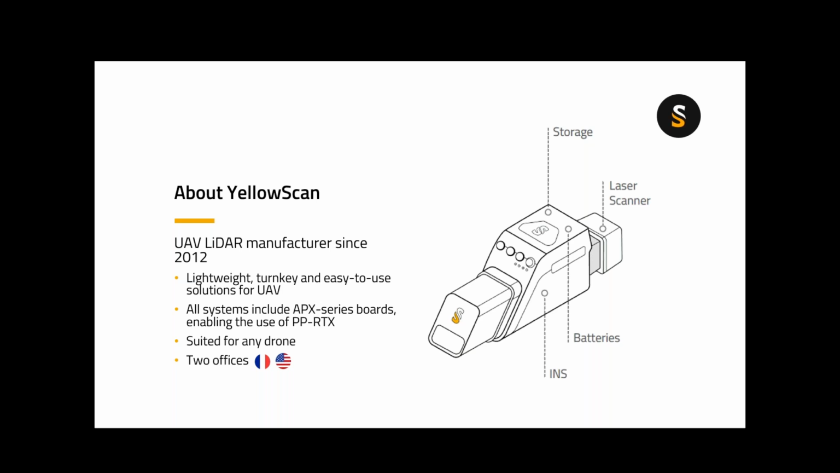The company became known in France as YellowScan, and then throughout the last few years, and most recently this year, 2018, we opened the second office, this one now being here in the United States, in Salt Lake City. So we have a YellowScan Inc. operating here in Utah, focused on the sales and support of our customers in the Americas, both north, south, and central.